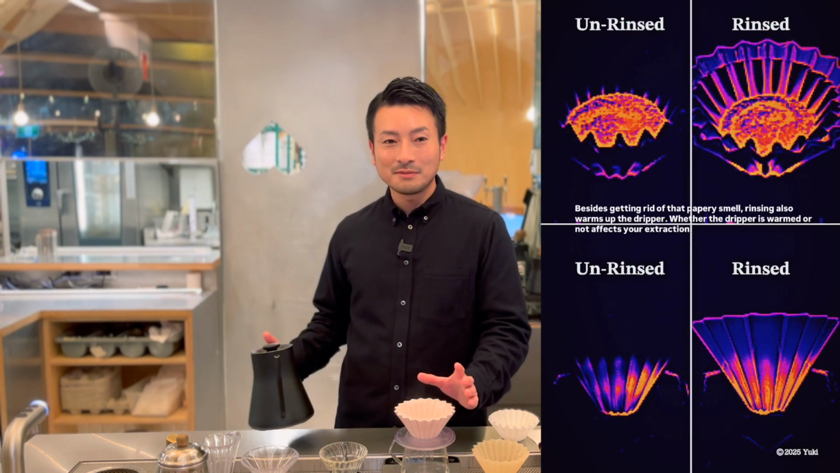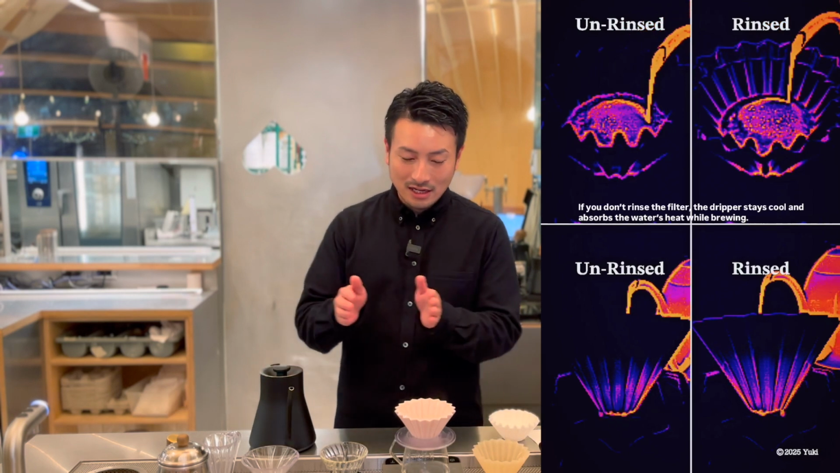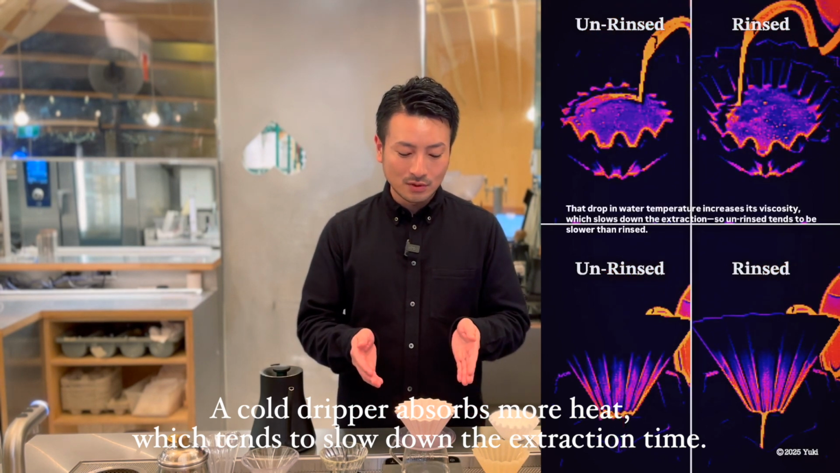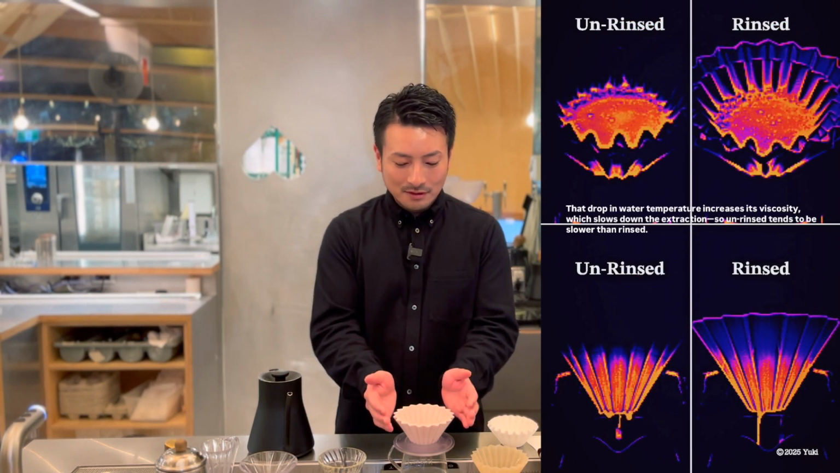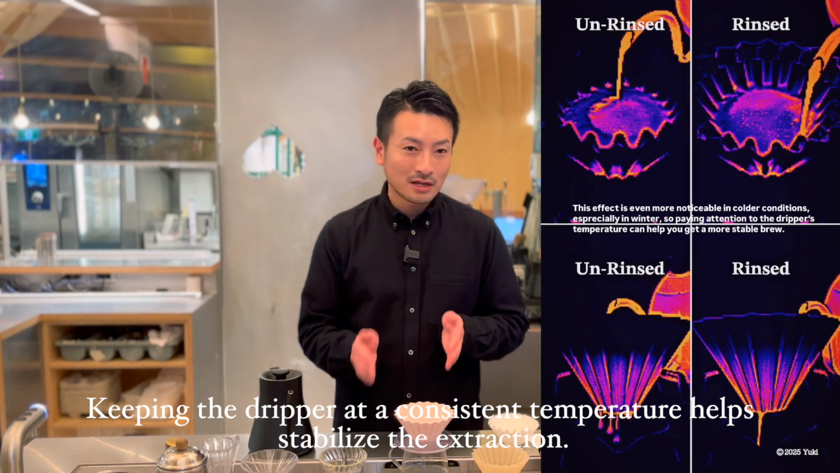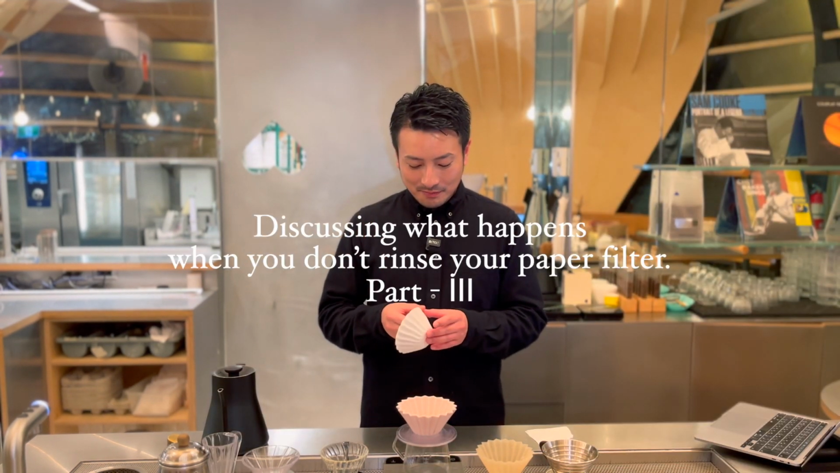Why does this matter? A key factor here is that the surrounding temperature changes with the seasons. In the summer, your dripper might already be a bit warm, but in winter, it's often cold, meaning it will absorb even more heat from the water. As a result, your brewing temperature can become inconsistent, which affects extraction and overall coffee quality. So, if you don't rinse your paper filter, the dripper stays cold, steals heat from your water, and makes your brewing less stable.